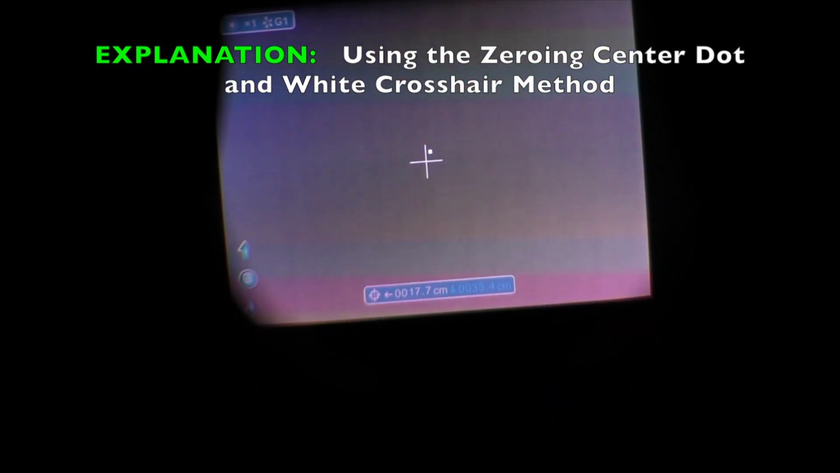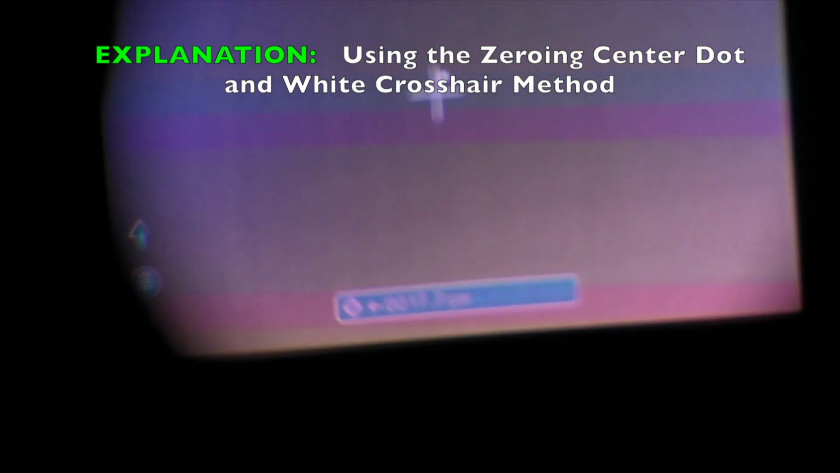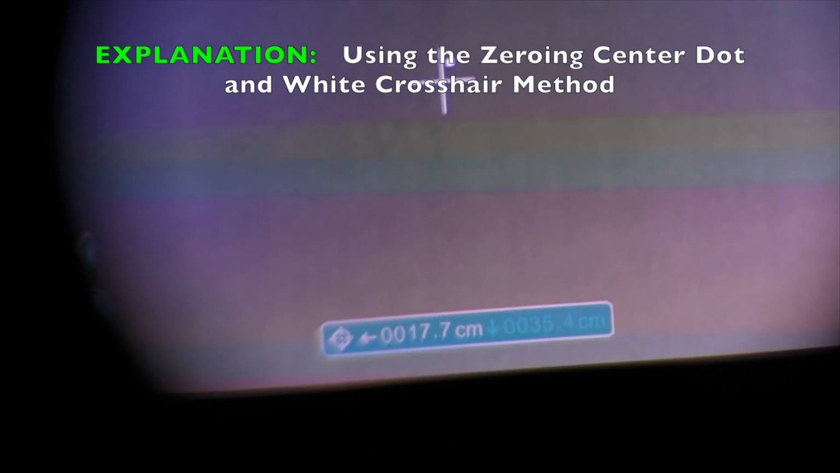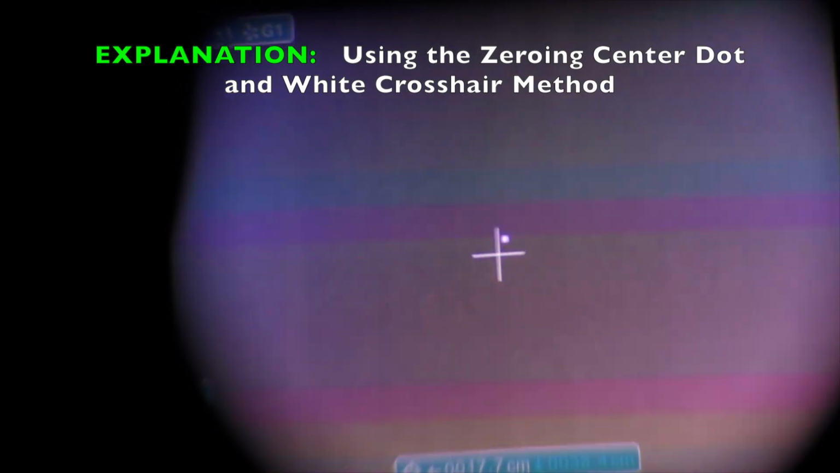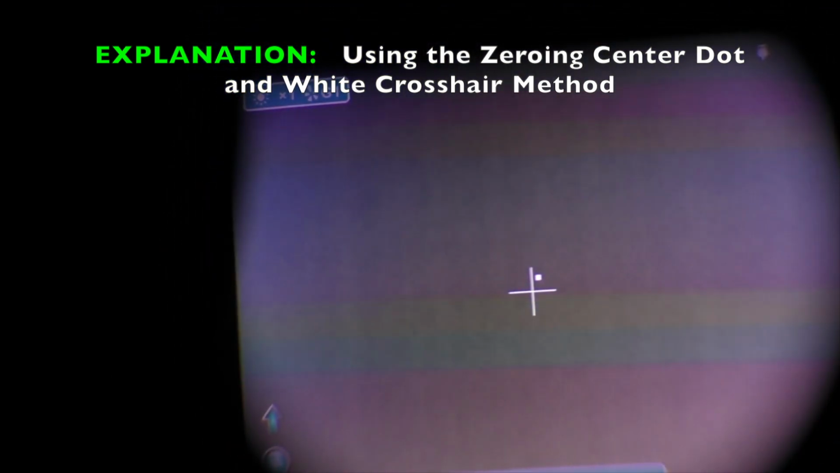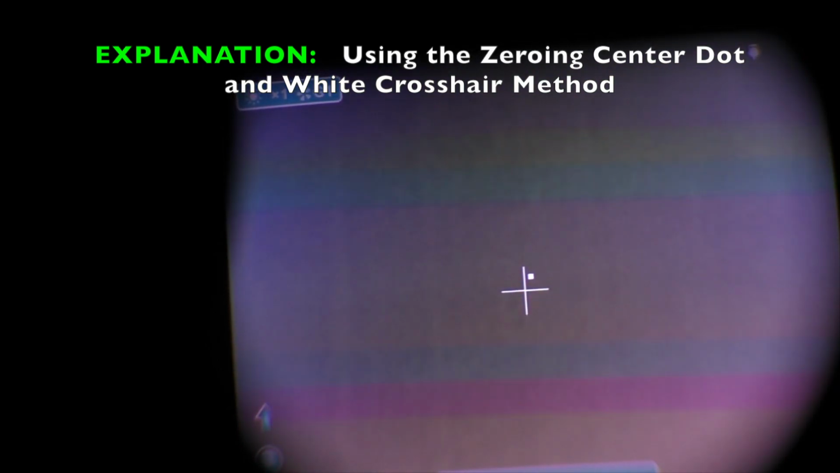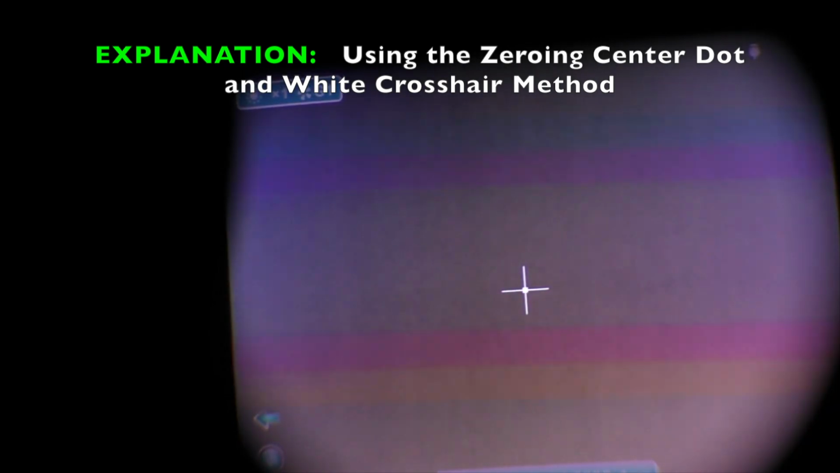So right now you'll see we no longer have 0, 0 as our values. It is now left 17.7 centimeters and down 35.4 centimeters. Alright, so hopefully this better explains the use of the Bering Optics zeroing tool, which is essentially a center dot that moves as you input new values. And what I mean by that is when I press and hold menu, now that white dot has moved to the new crosshair location.